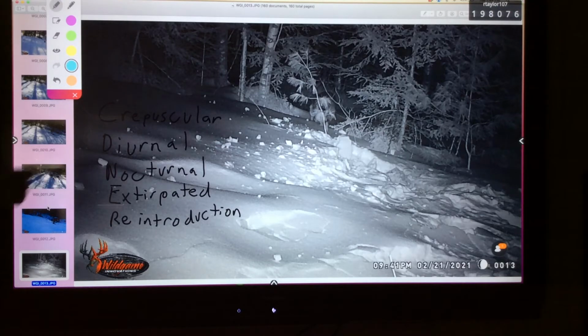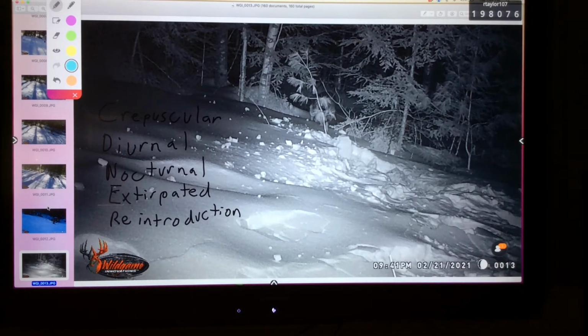Crepuscular, diurnal, and nocturnal. Those are the three big words for today. And diurnal means active during the day and sleeps at night. Nocturnal means that it's active at night and sleeps during the day. And crepuscular means it's active at dawn and dusk.